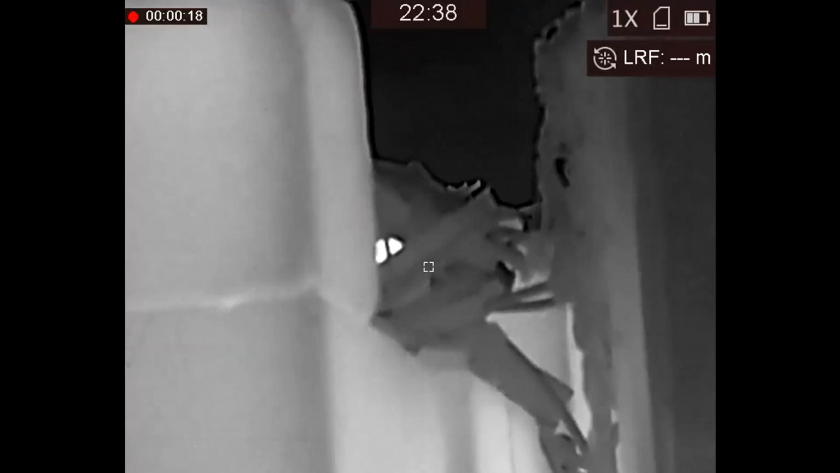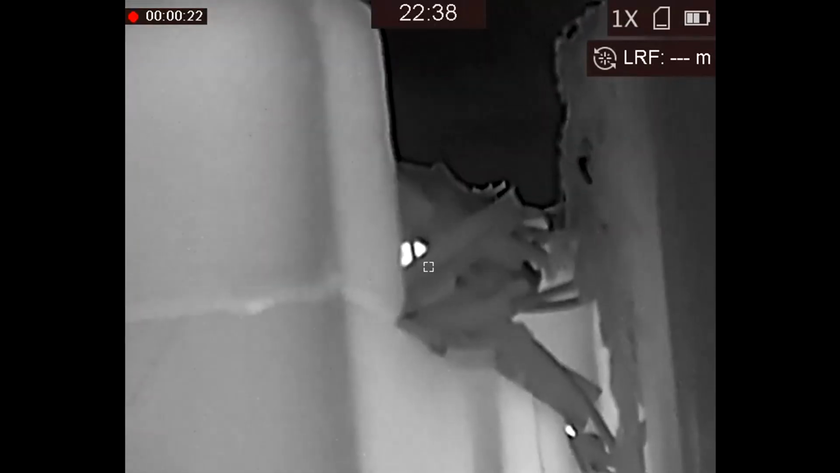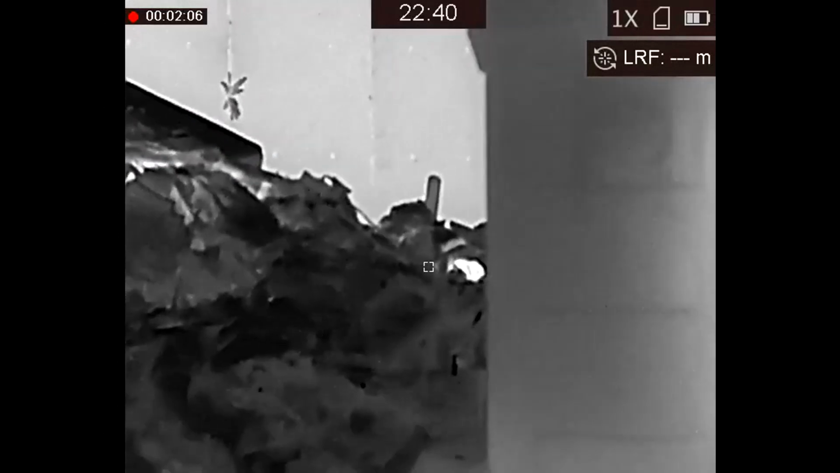Then I have a quick scan around, and again between the concrete blocks and the container. A slight pause while I reacquire this rat. Oh, hold on a minute. Oh! Yeah, it fell down. Slightly different spot. Another one spotted through the thermal.